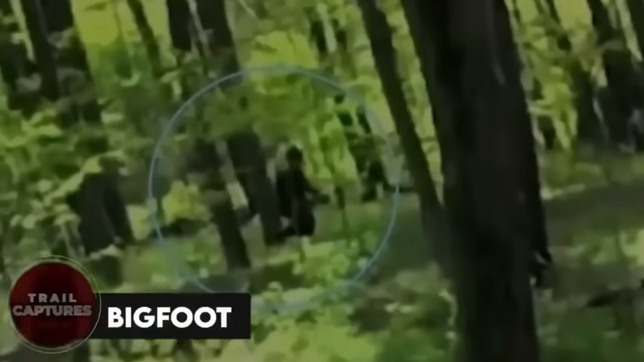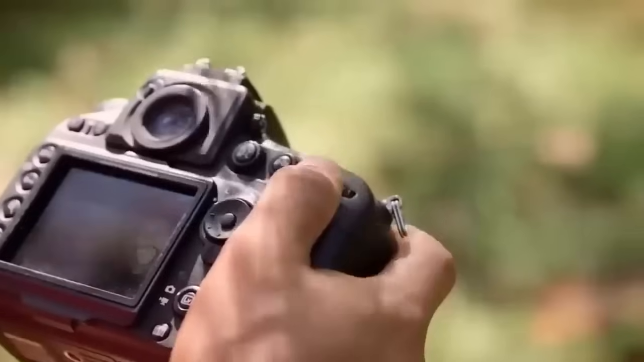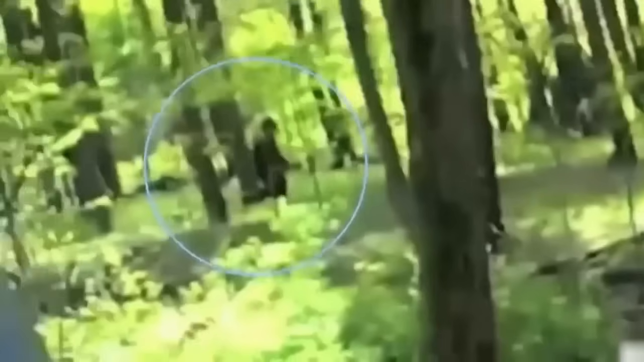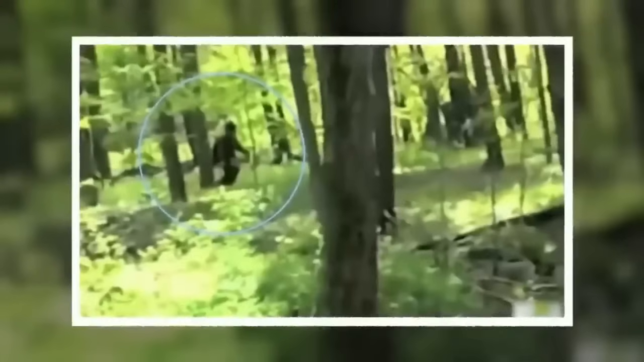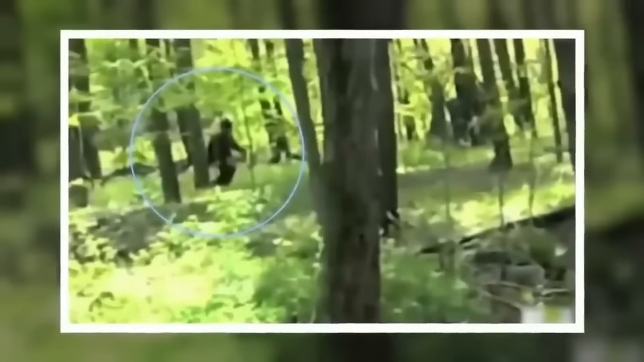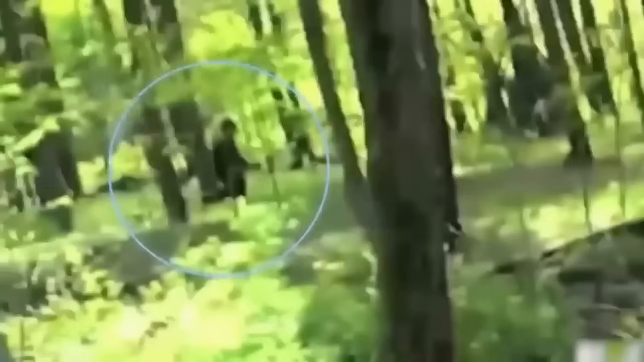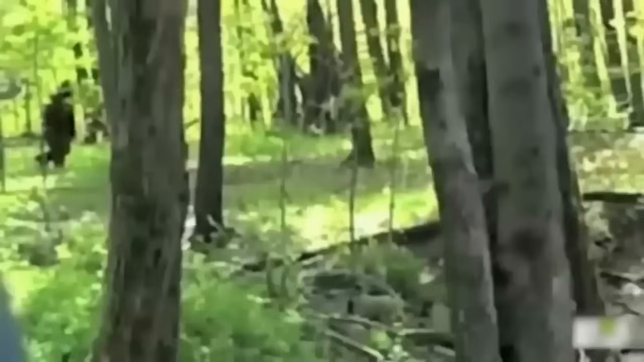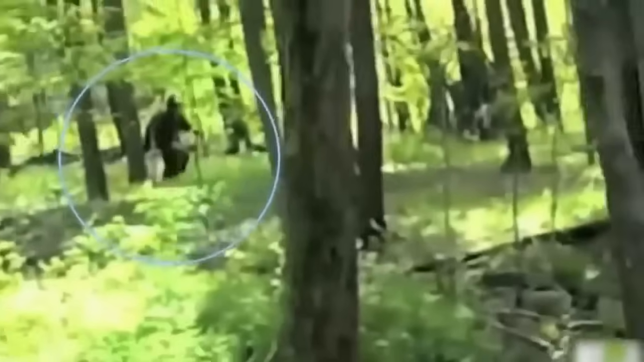Bigfoot. Okay, so these two kids are out exploring the jungle, right? They have their camera with them and suddenly, boom, they stumble upon something mind-blowing. They actually caught footage of Bigfoot wandering around. And let me tell you, this creature is huge. It's like nothing you've ever seen before. The way it swings its arms is kind of familiar, like a gorilla, but also different. It's like Bigfoot thinks it's alone, like nobody's watching.